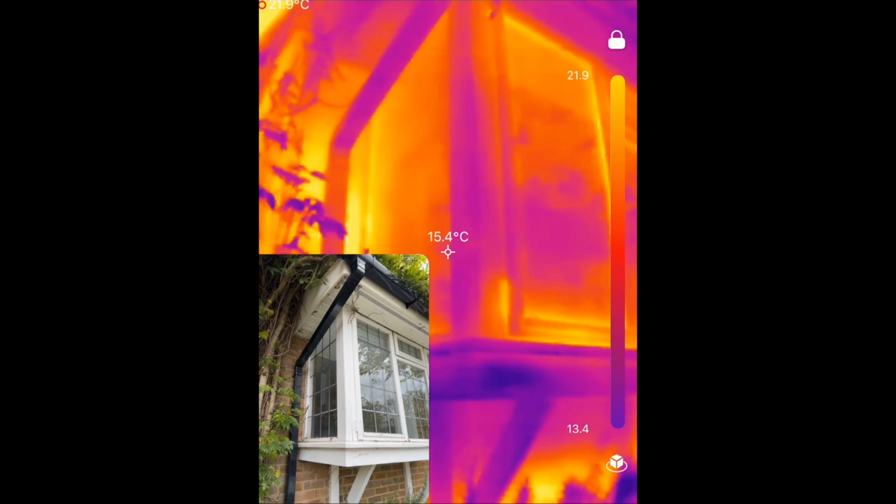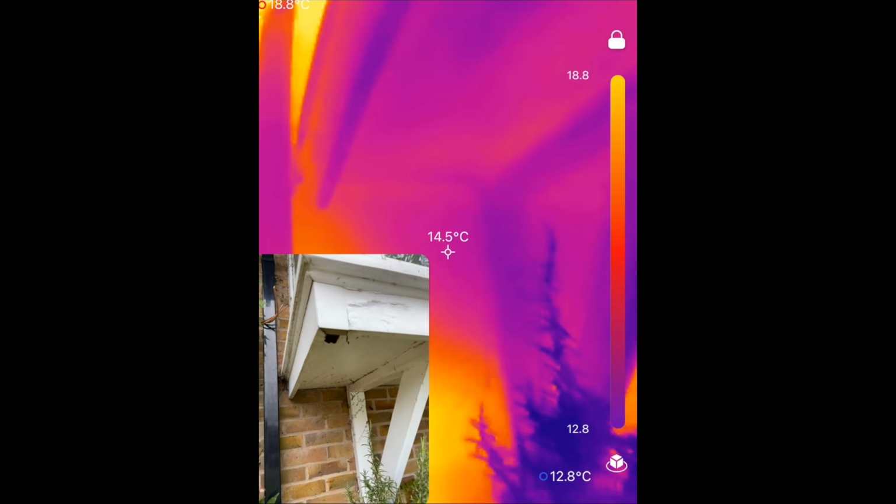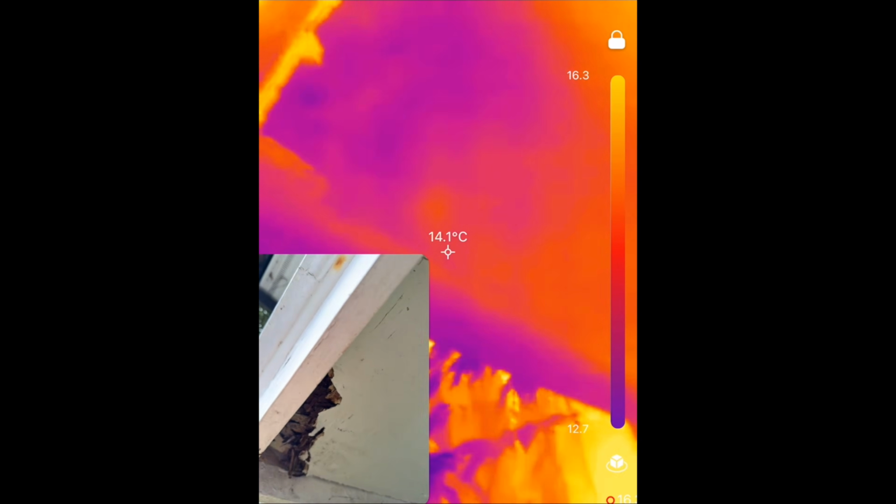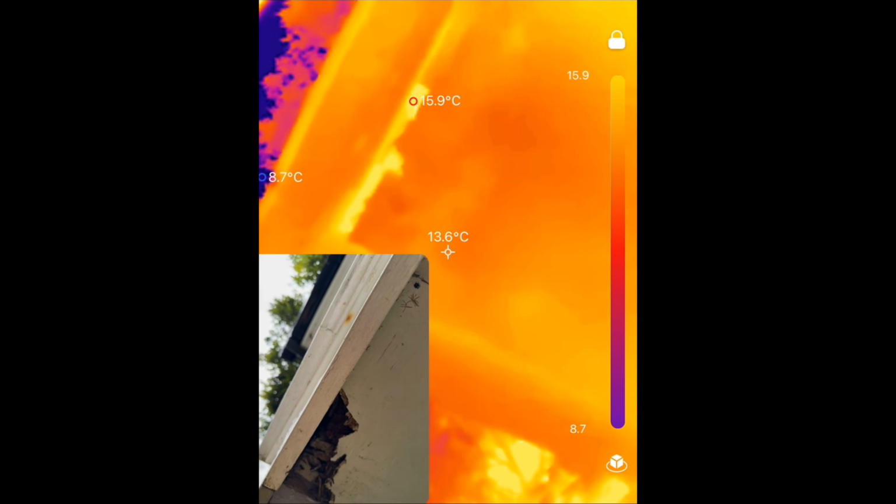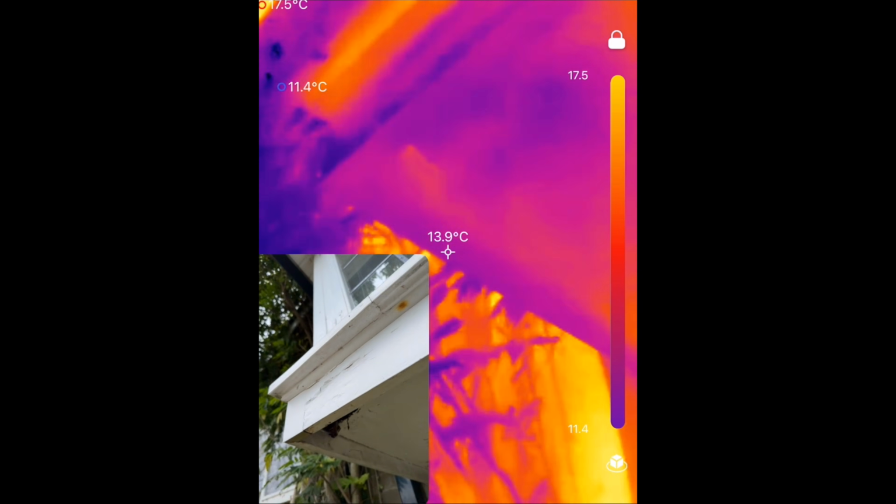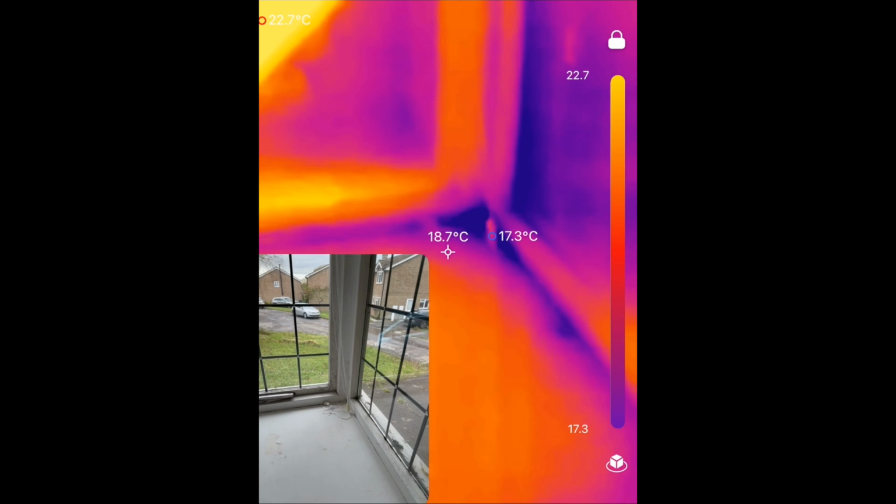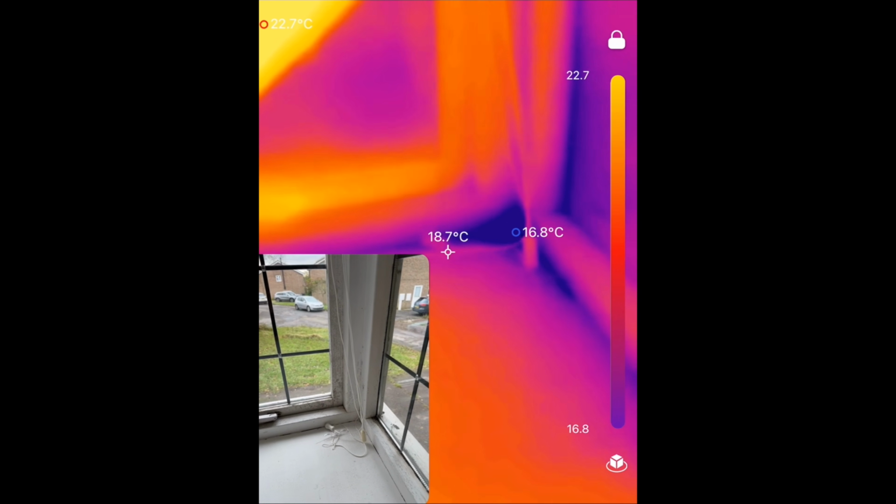We have these bay windows at the front of the house, and they're on these kind of wooden structures sticking out. But I don't know whether you can see that, but they're quite rotten. It's quite rotten there. So much so that you can see that it's actually quite warm where that's cracked. But of course, if that's showing as warm on the outside, that means it's going to be cold on the inside. So if we go into the bedroom here, you can see that the coldest spot is in that corner, which I just showed you from the outside where it's rotten.